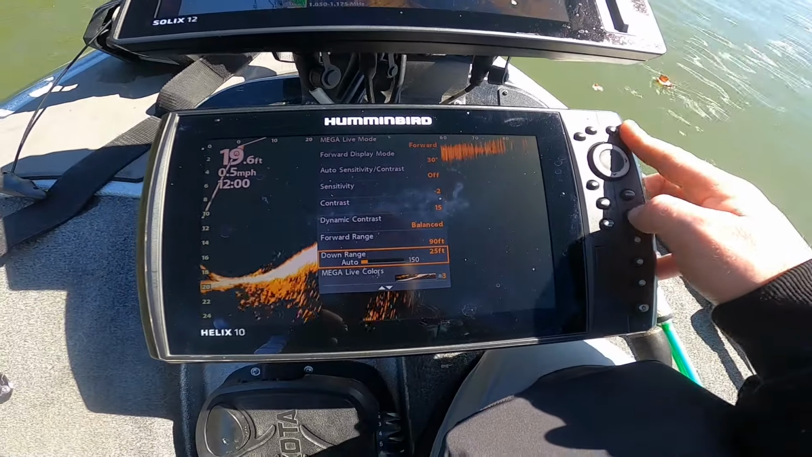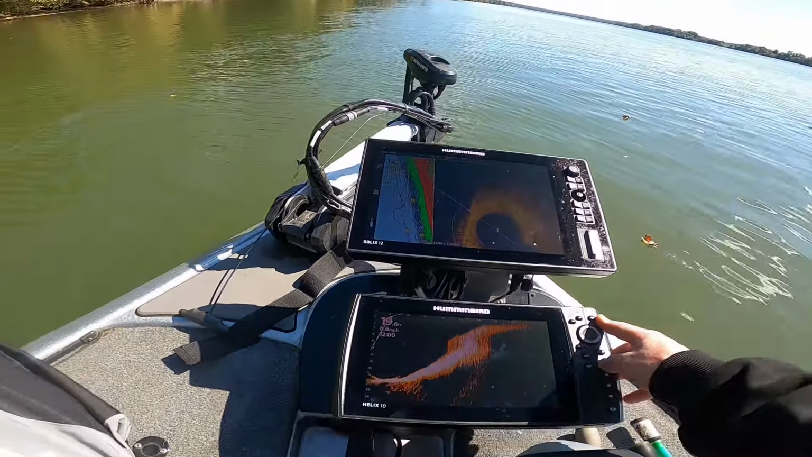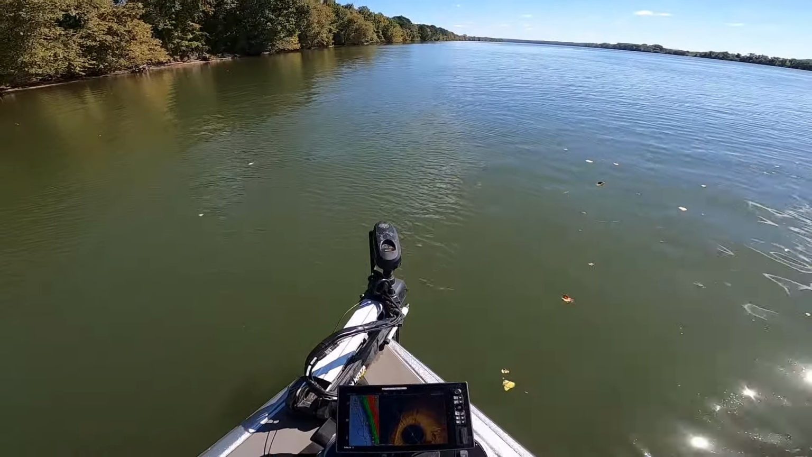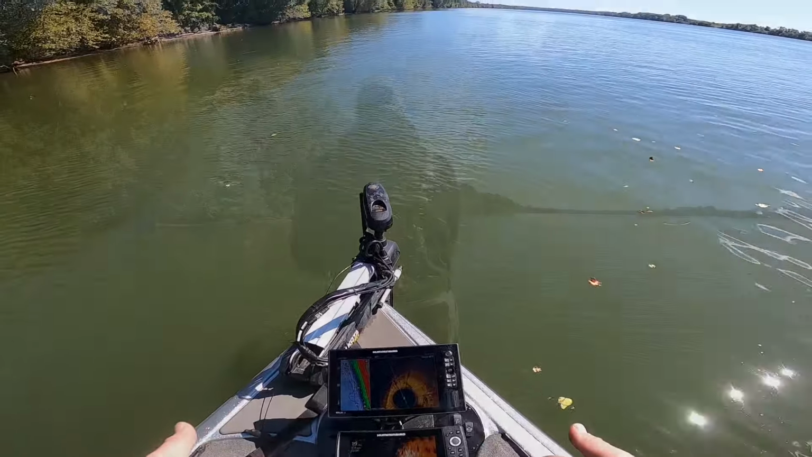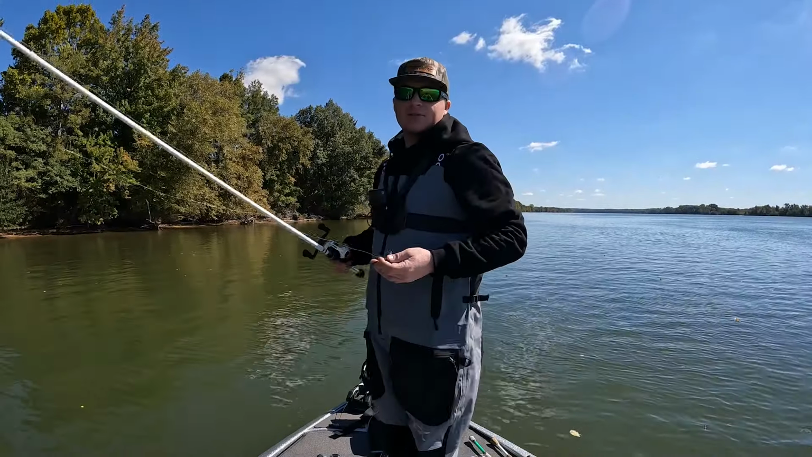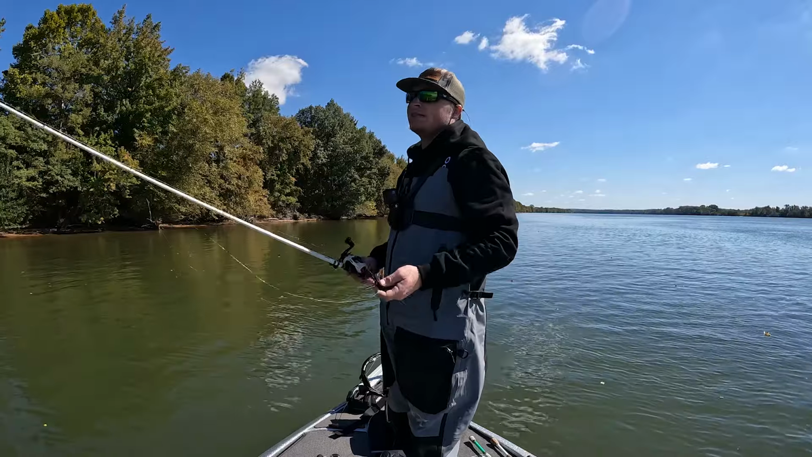If I'm fishing like a main channel ledge in the summertime, I'll drop it down to 35, just so I can see the bottom, because if I'm throwing a jig or something, obviously I want to see what I'm fishing. So guys, we kind of talked about the differences when I like to use Mega Live versus 360.